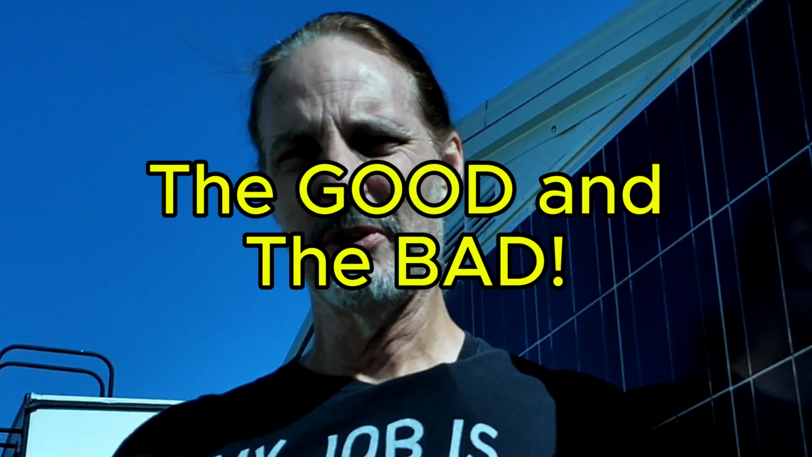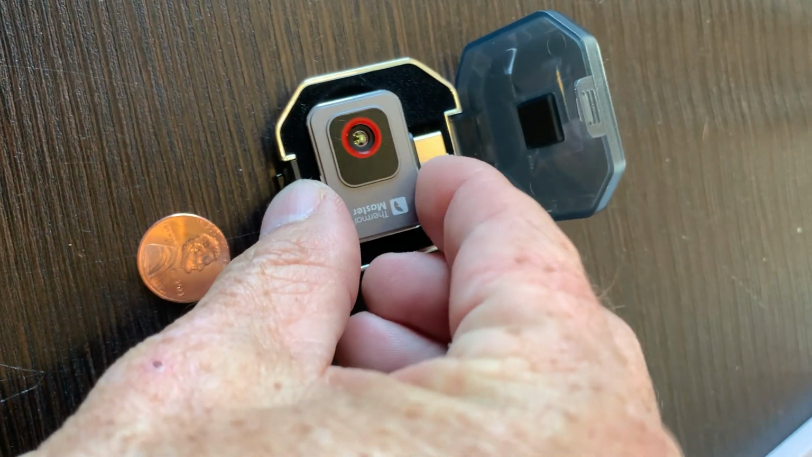All right, let's go through a few of the good items and the bad items. So the camera has a lot more good points than it does bad points. I'm going to go through them kind of quickly here. I like the fact that it's very small. It fits on a keychain, can travel with very easily. You can put it in your pocket. It's got a nice, good protective case to hold onto it. I also really like the fact that it doesn't have a battery. The more I thought about this one, the more important this really becomes, as that is a really good feature of this camera.